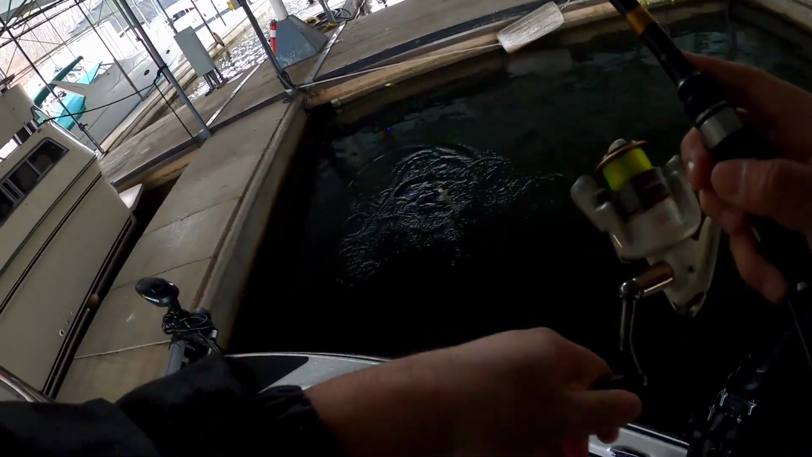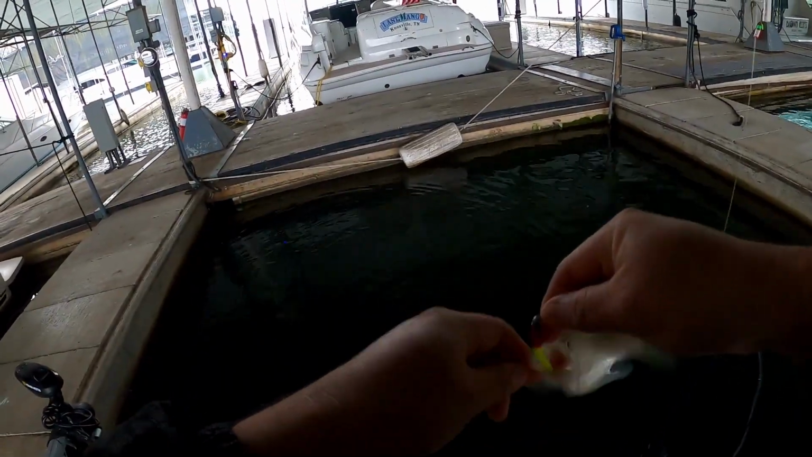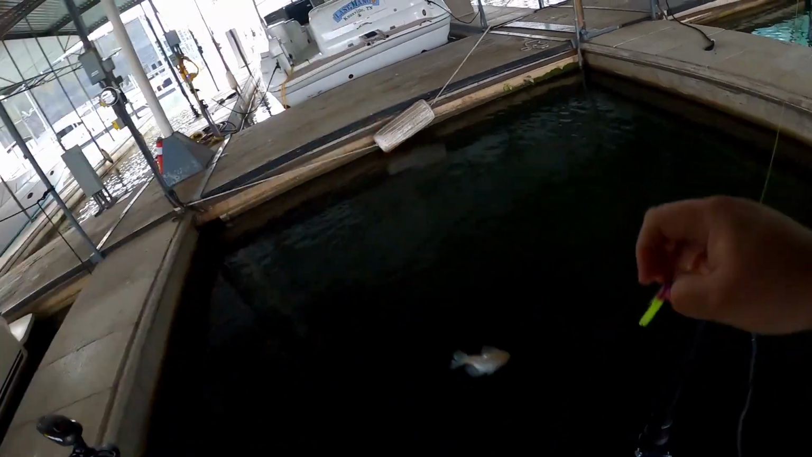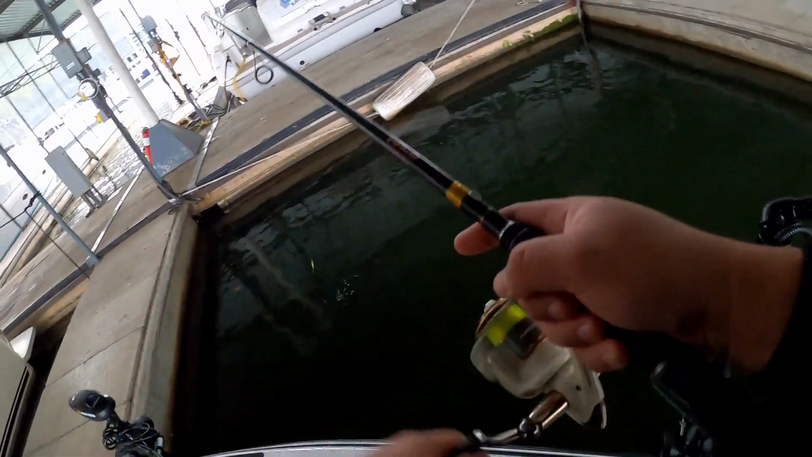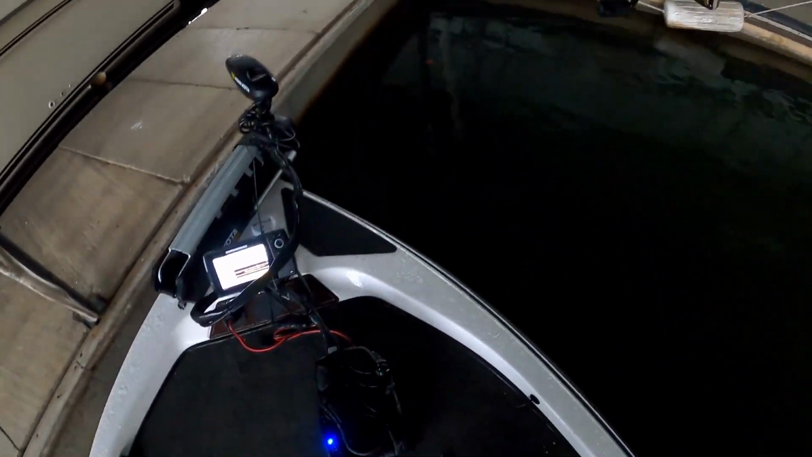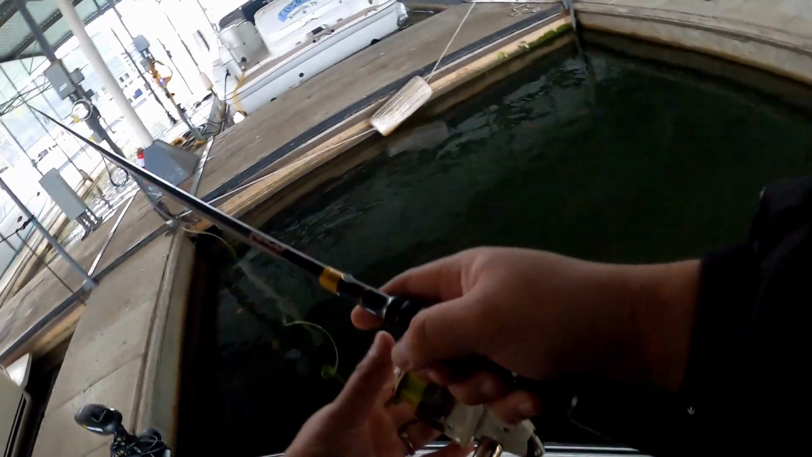Oh, another little one. Pulled keepers out the first couple, but I think we're in the little bitty ones now. Yeah, I am missing a good chunk of them. Might be able to get some on the other side once it dies down here.